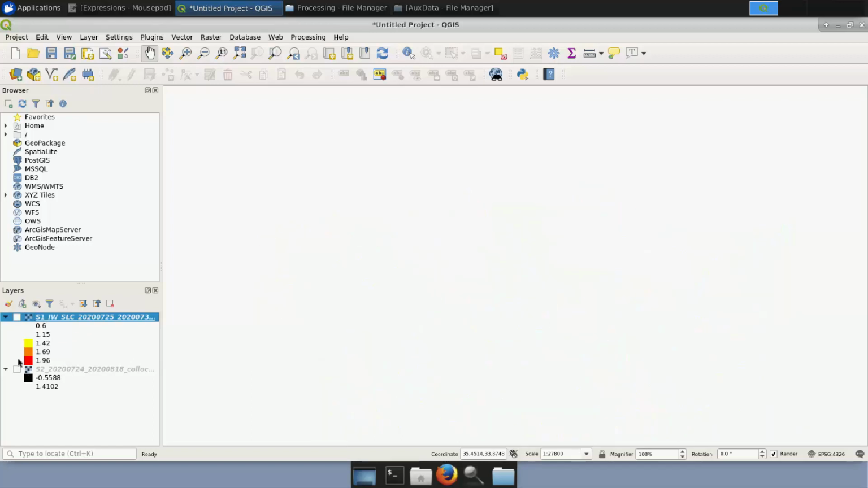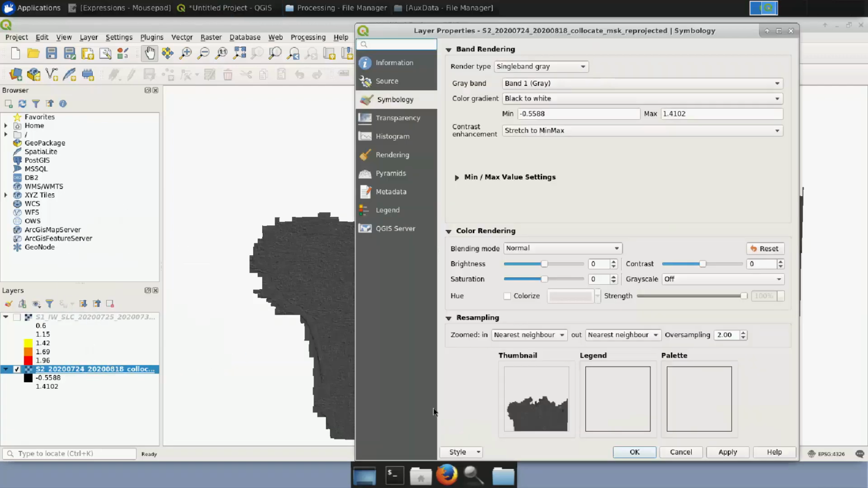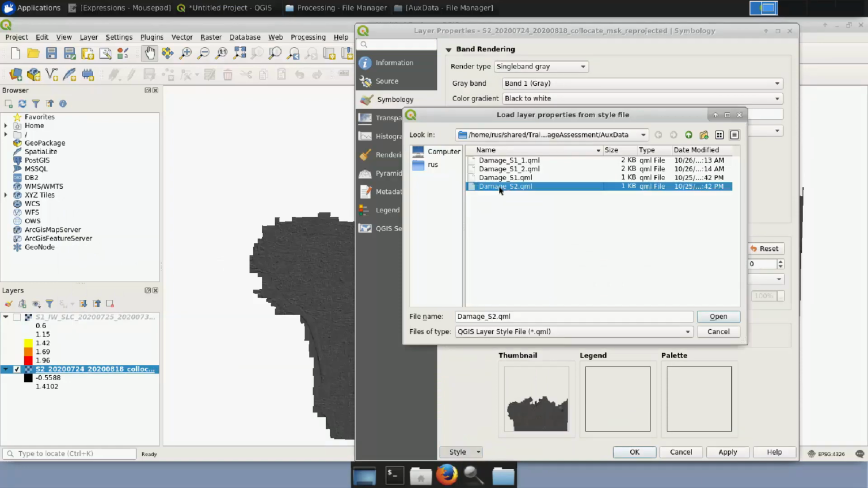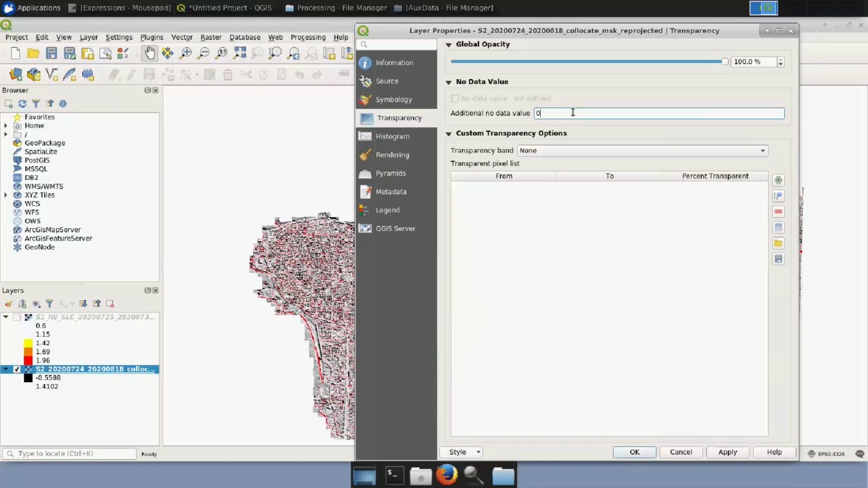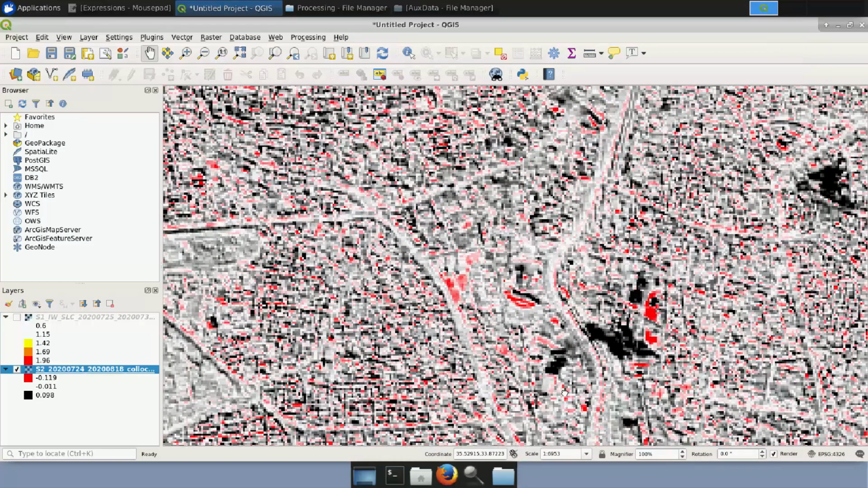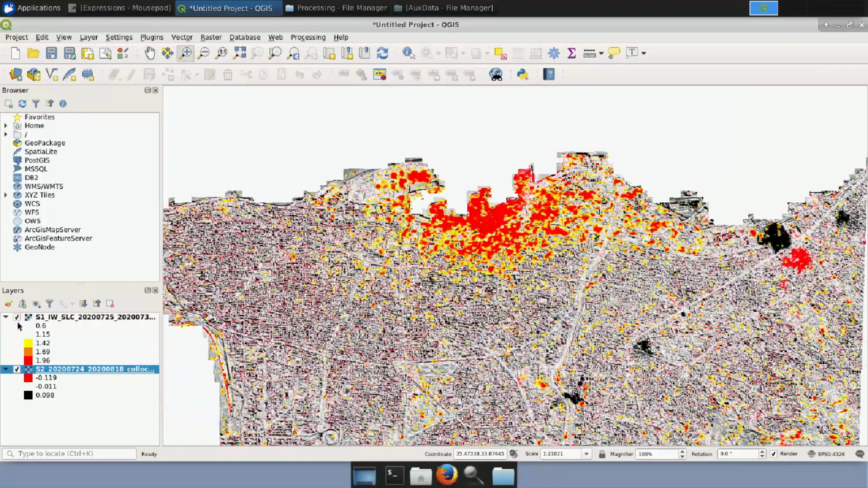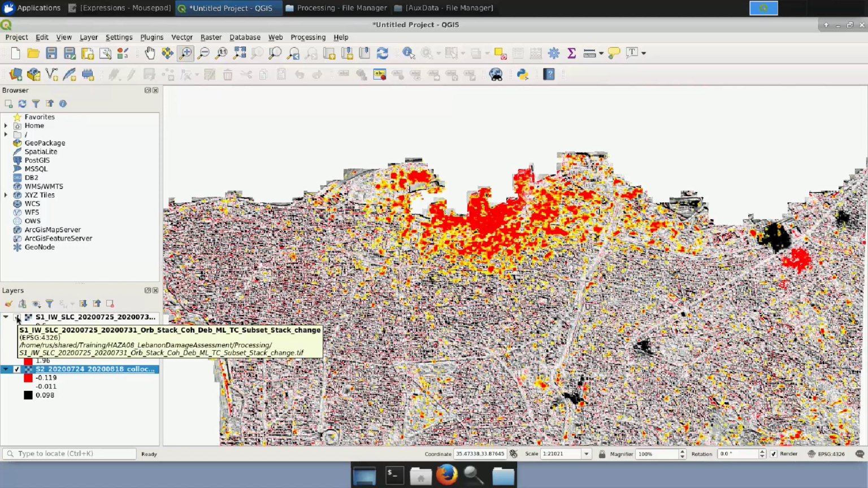Now let's deselect Sentinel-1 and select Sentinel-2. Right-click on it, go to Properties, and load the style we have created for Sentinel-2, which is the damaged Sentinel-2. Open it. Again, in the transparency, we add 0 and we go OK. And here it is. We can see the result of Sentinel-2 and the result of Sentinel-1.